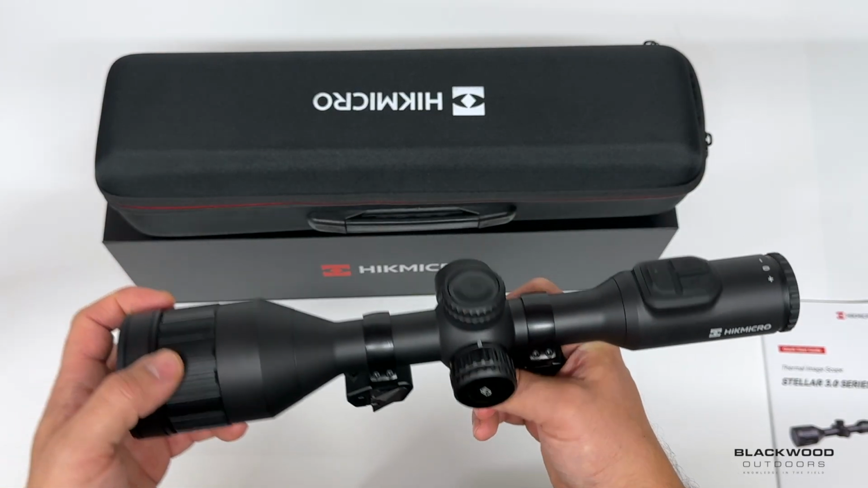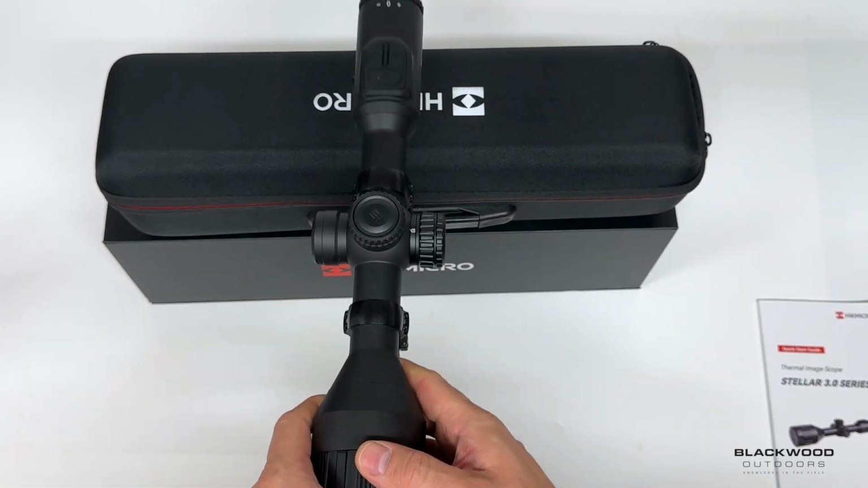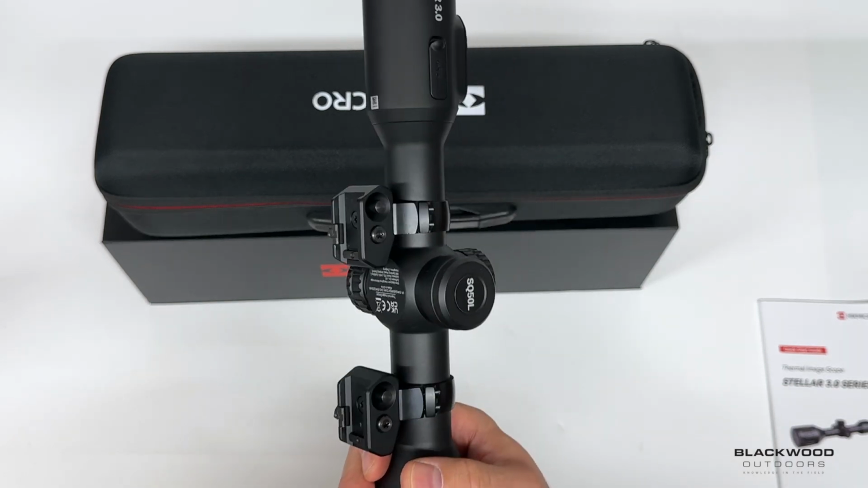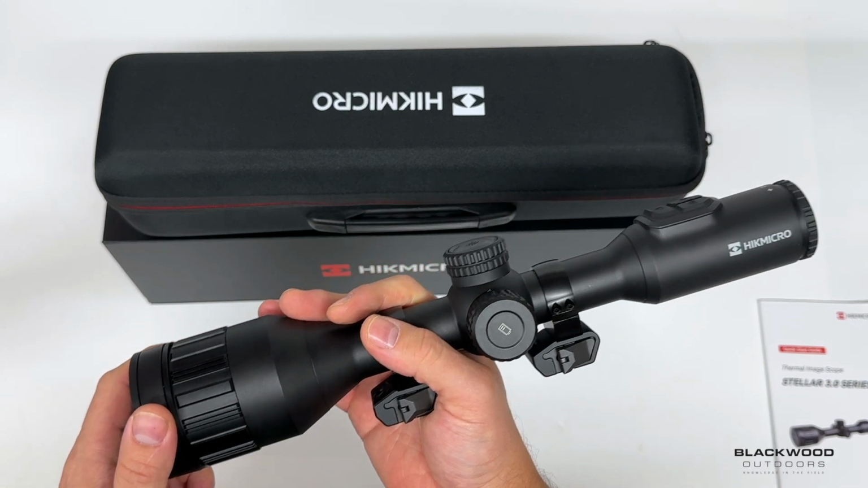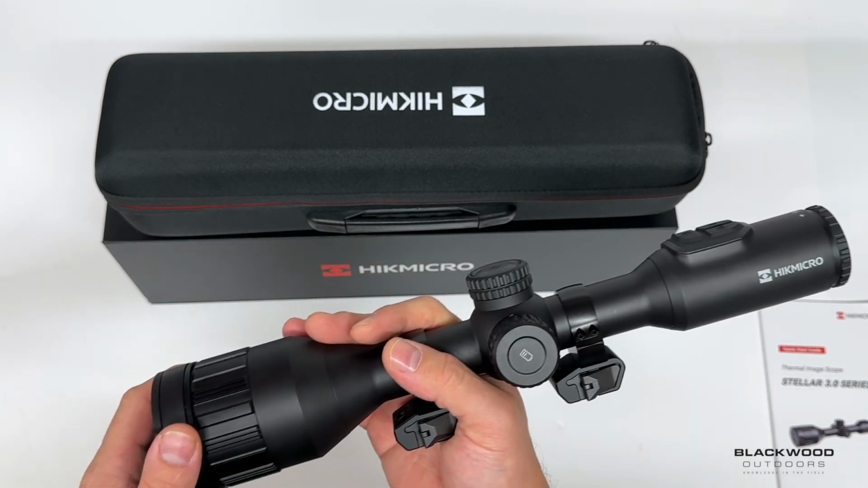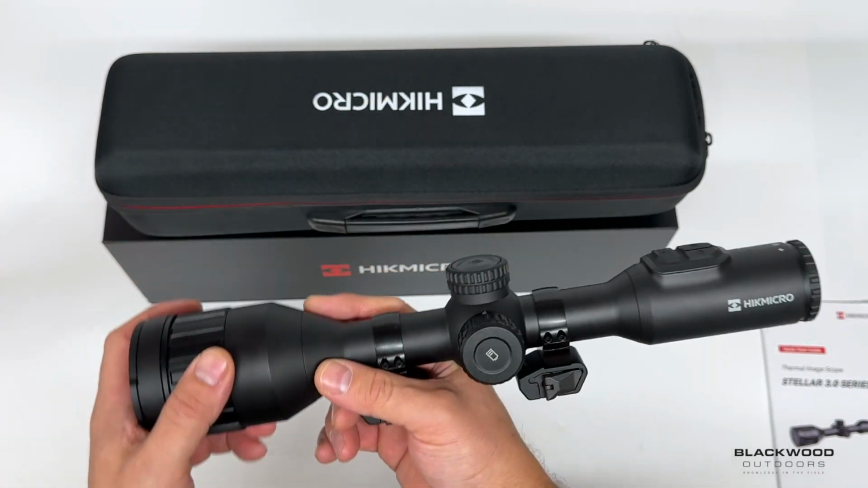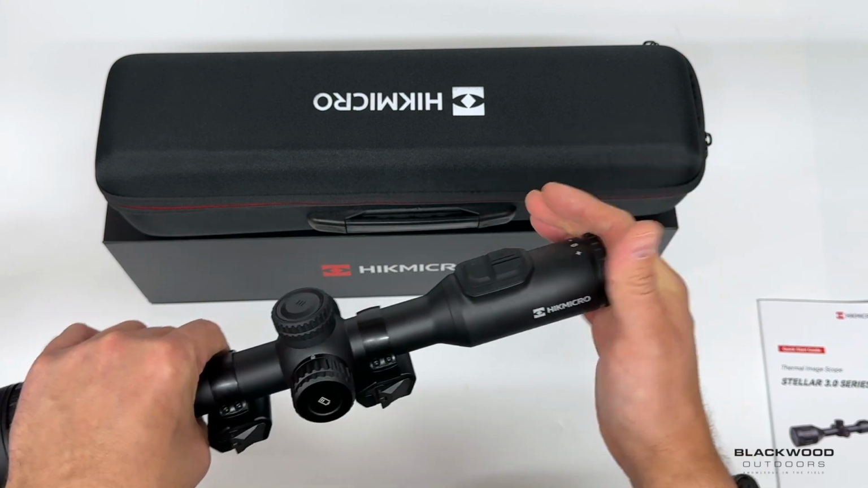Value for money. Price comparison against other models. So what's out there that's 640? There's InfiRay TH50s, there's Thermion XG50s, and there's Thermtec. Two models, 640, 12 micron, all good models, but none of them have got the 2560 display.